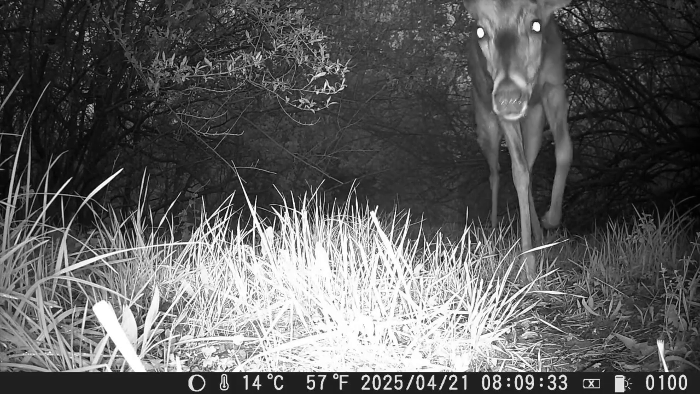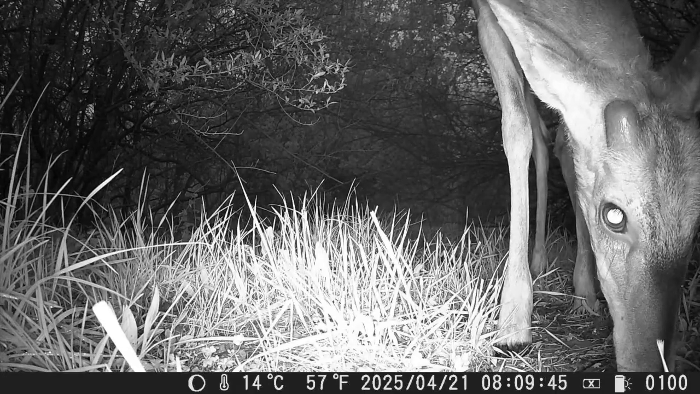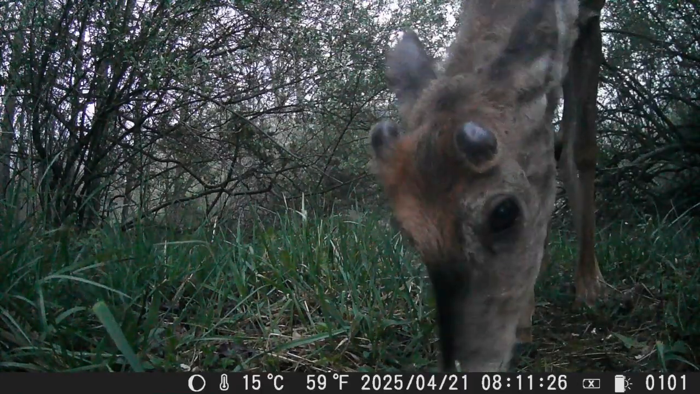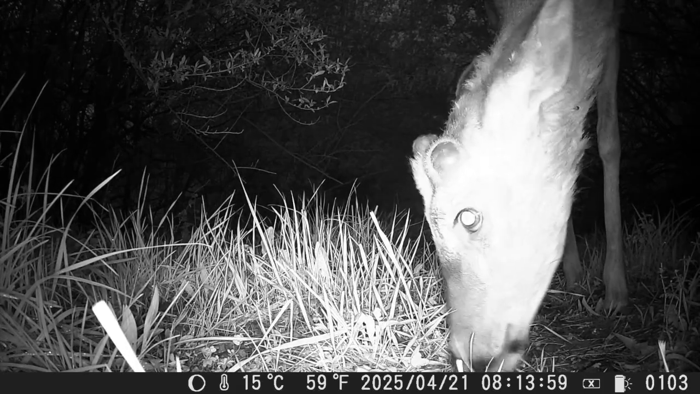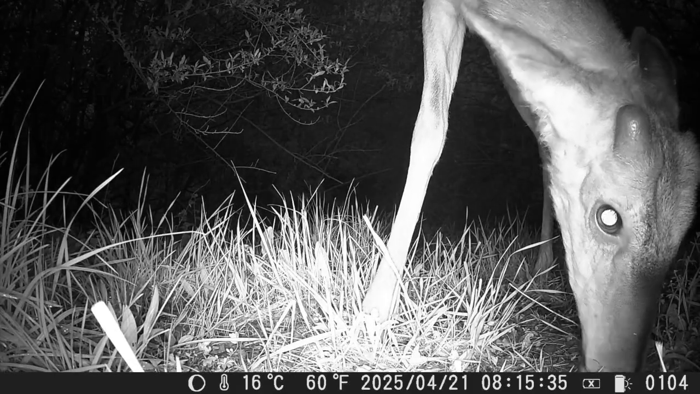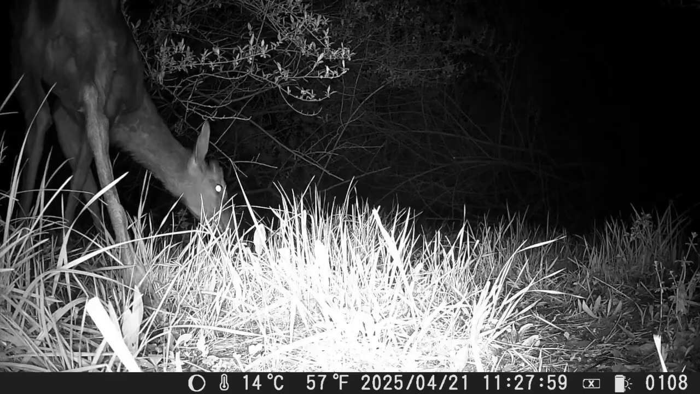The destination is the food pile right there. Those growing antlers look painful. I'm still fascinated by the antler growth. They're growing fast now. It's the hormones influenced by the increasing daylight. We'll get to see what the antlers look like in the future videos. And there's the deer. He's tick bait.